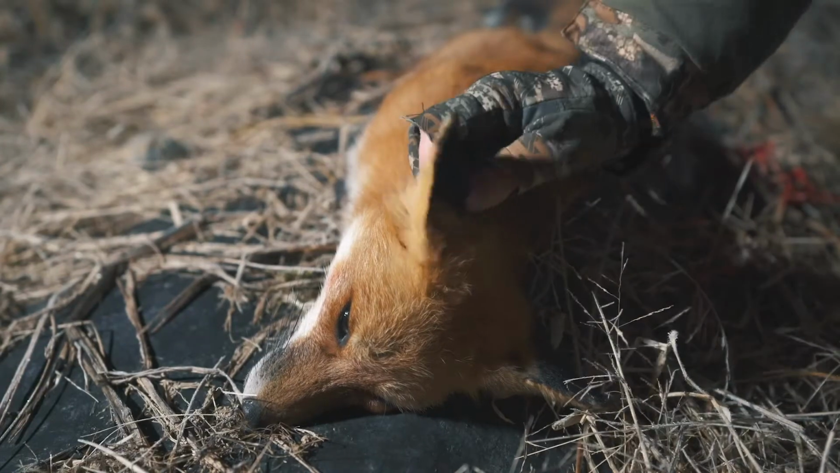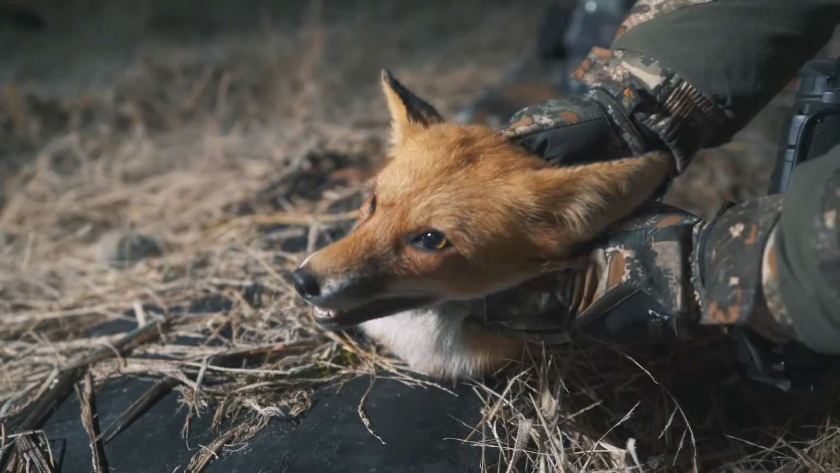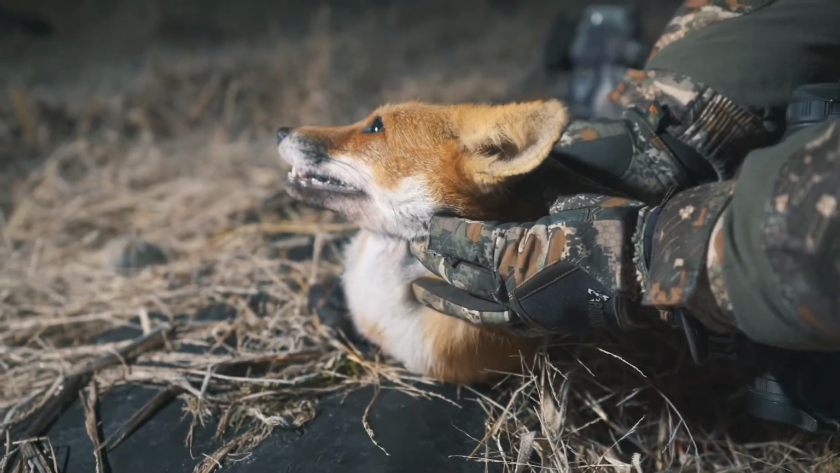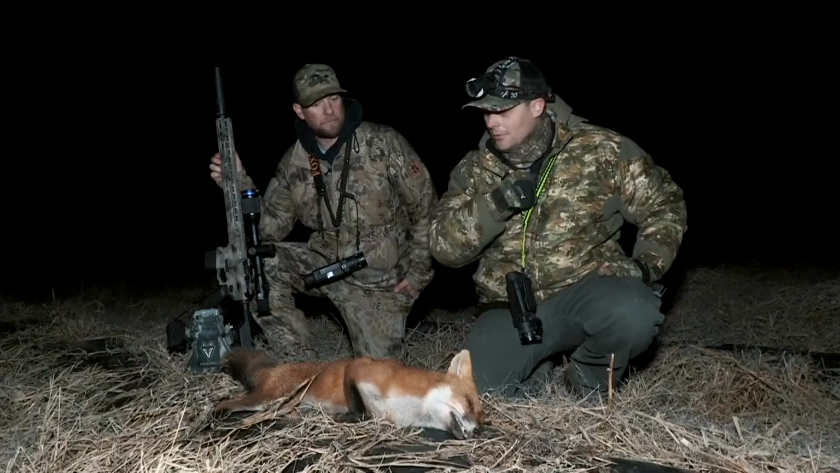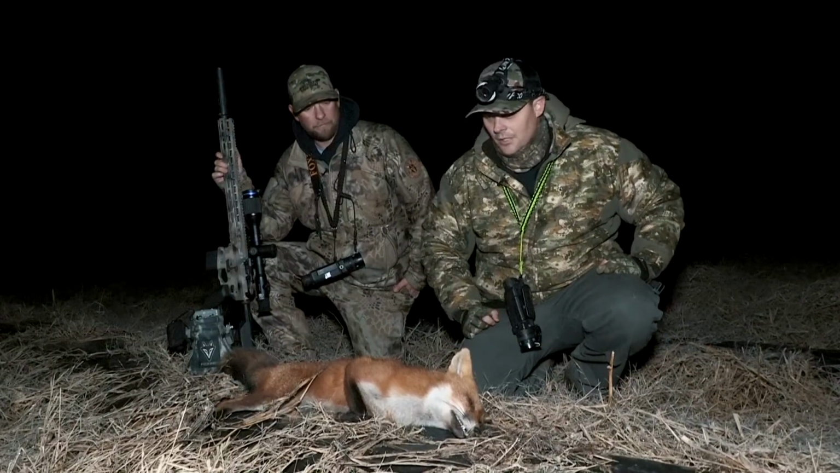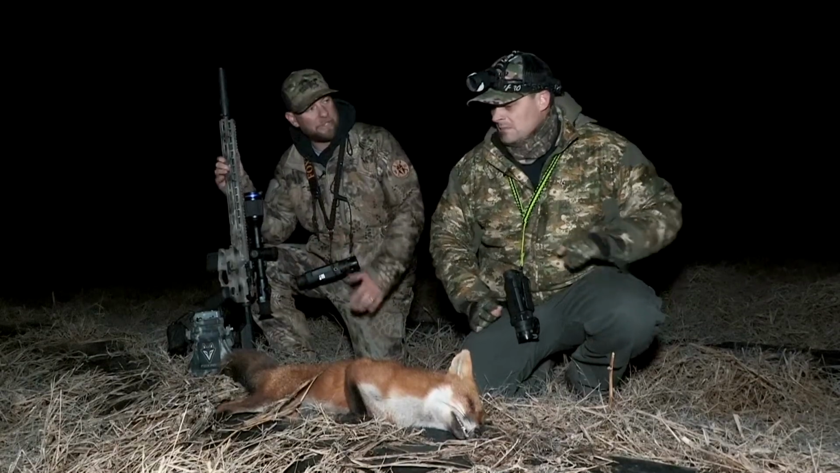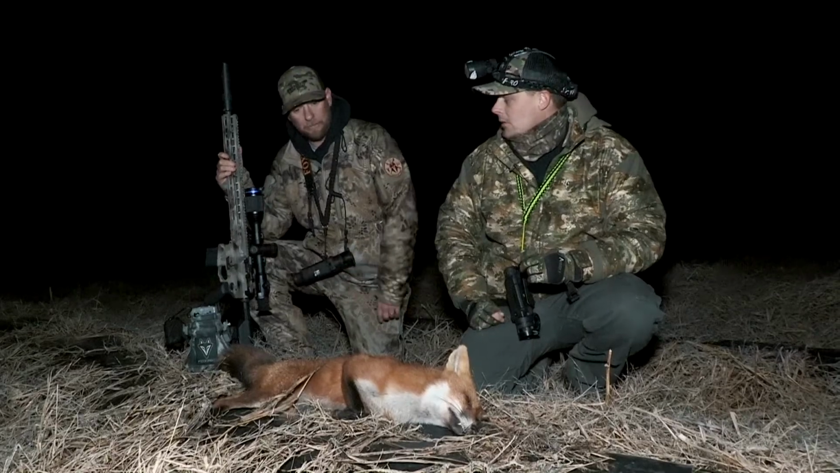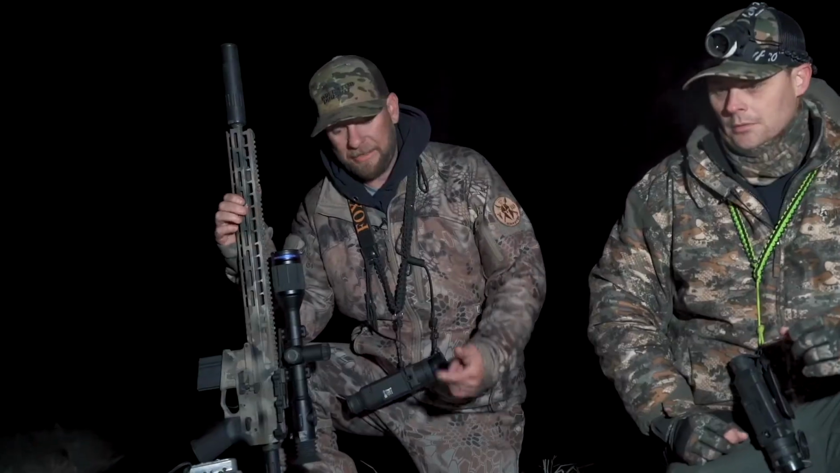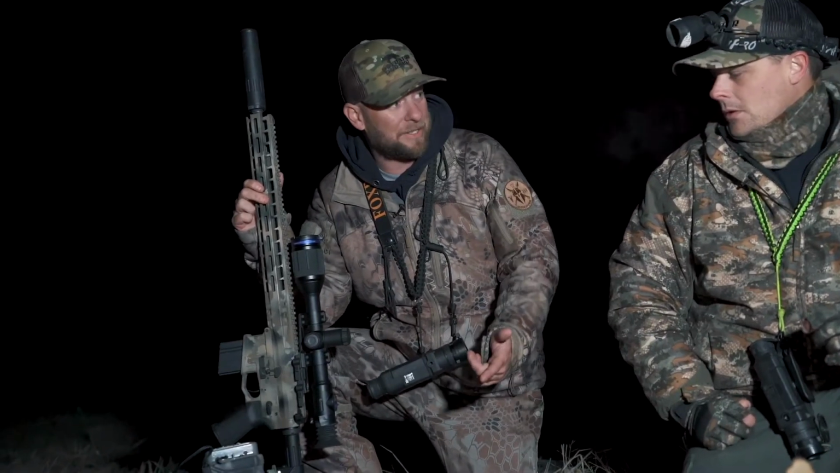Right now there's not any out here, but I center punched that one with that 224 Valkyrie. That's a big male. Yeah, pretty color on him. That's a 75 grain boattail hollow point with that Valkyrie. I think I hit him right in the chest. A lot of guys are a little finicky on the 223 sometimes because you sometimes get a runner with coyotes if you don't hit it just perfect. This seems to be one of those guns that's great for everything because it's not tearing a fox up, which is hard to do.